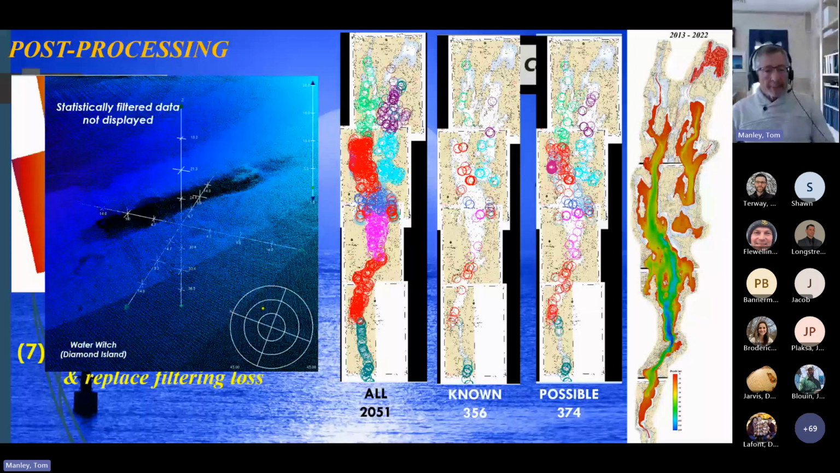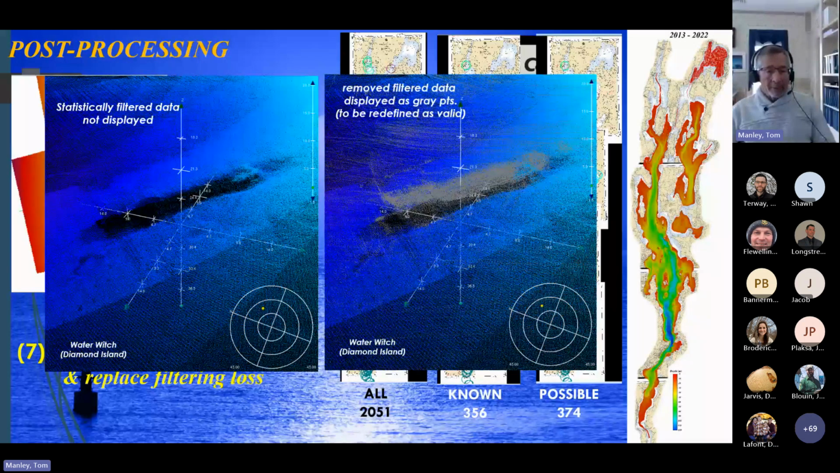An example of this process would be the well-known wreck of the Water Witch that is located slightly south of Diamond Island and is part of Lake Champlain's Underwater Historic Preserve that makes some of these shipwrecks available to the diving community. In this image, the shipwreck is still visible after statistical filtering. By viewing all of the data points that were rejected by the filtering process, shown in gray, a completely different realization of the wreck can be seen. And as in all manual manipulations of the data via the 2D and 3D editors, over 2,000 targets will require a significant amount of processing time.